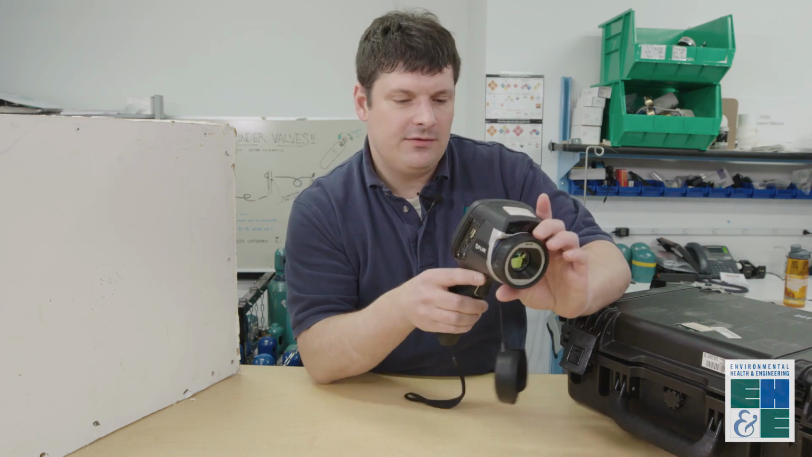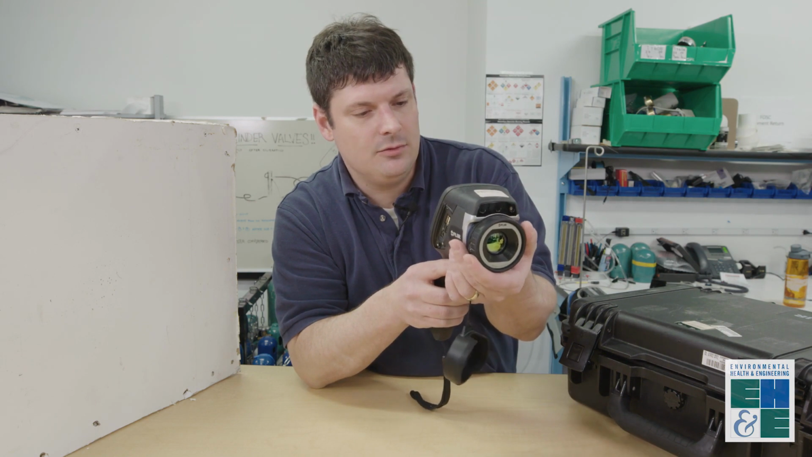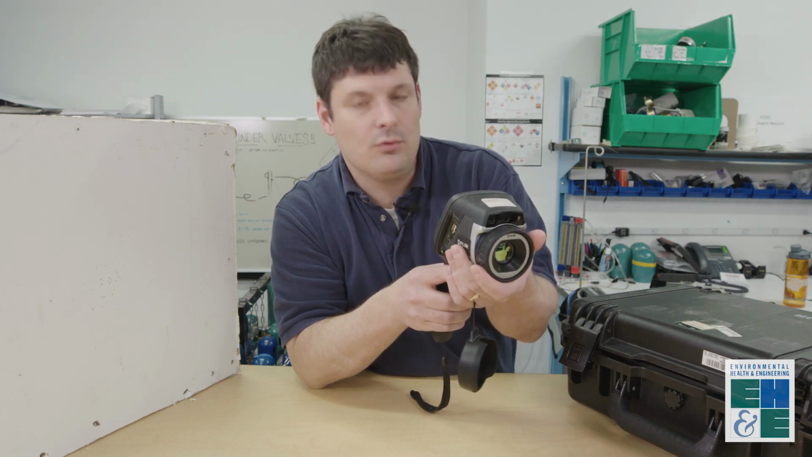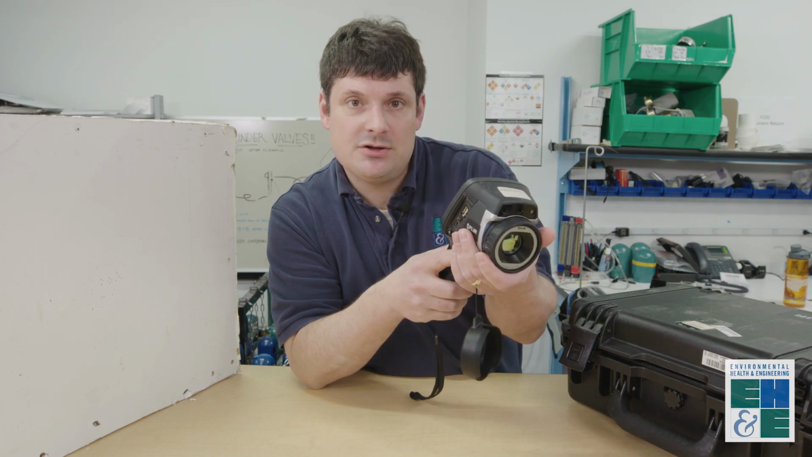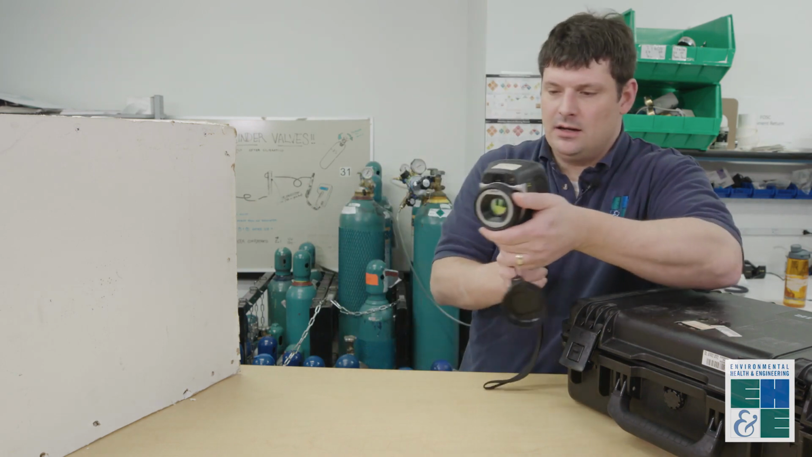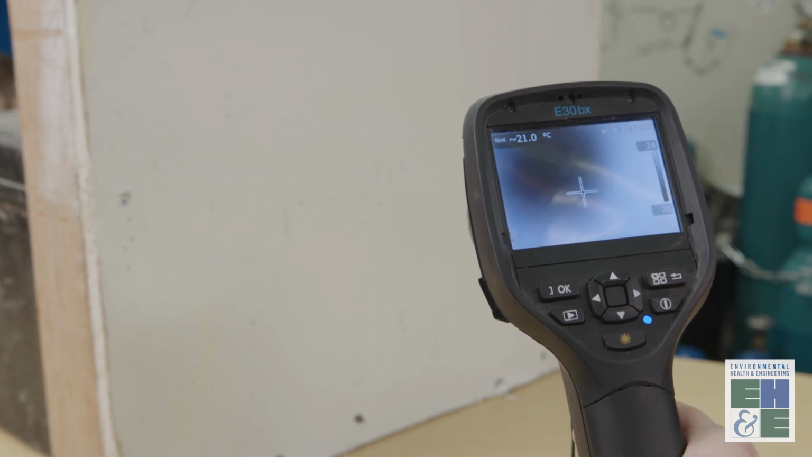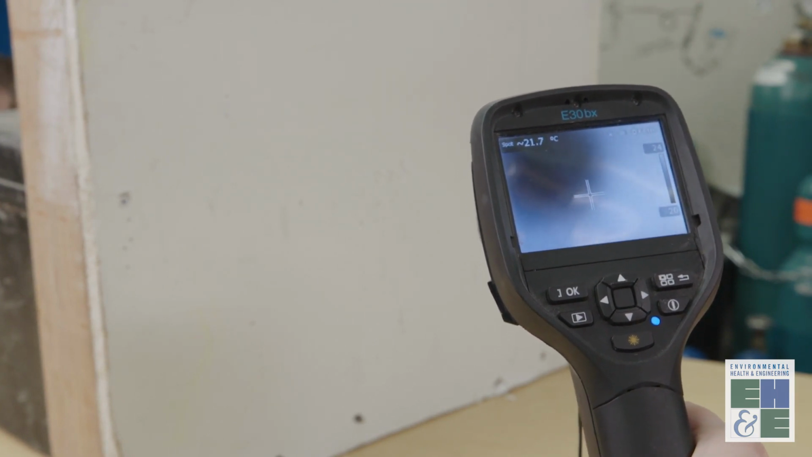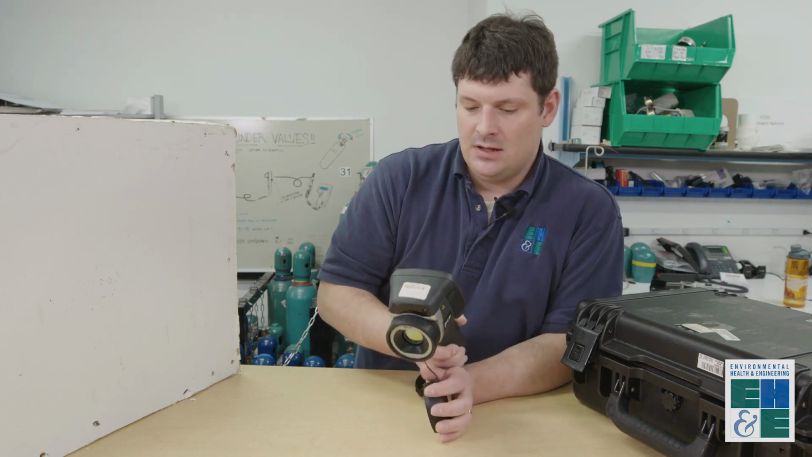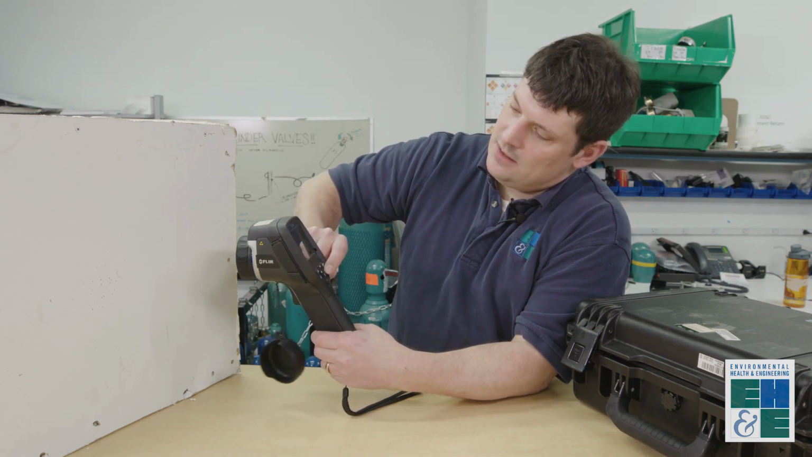This is a manually focused device, so you have to use the focus on the lens to focus within the room that you're in, because depending on the temperature of the room, you may have to refocus. When you're scanning a wall, for example, in this case, the wall is wet in the middle, and you'll see a black spot. And it's important always to confirm infrared camera findings with moisture meter measurements to document that the material is wet. When you're done using it, you hit power off, and it will shut off.